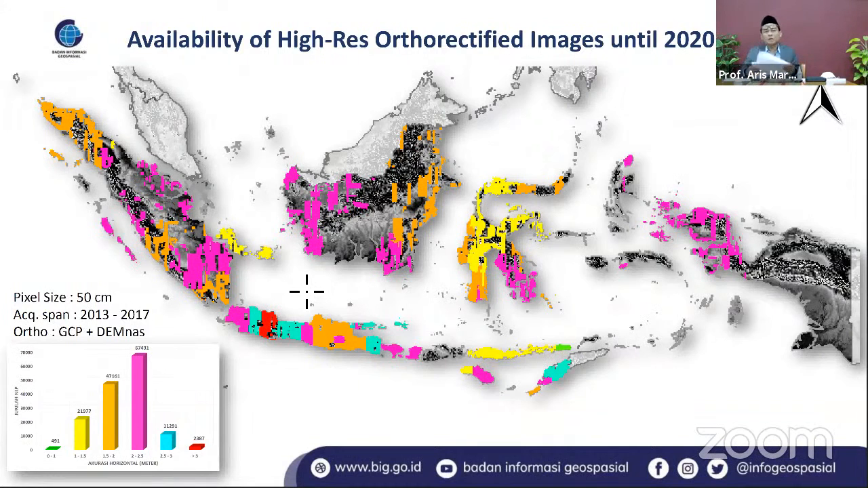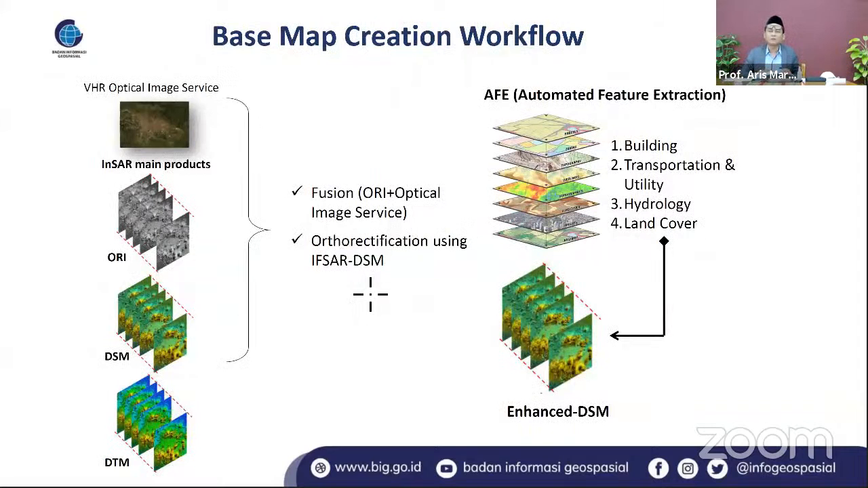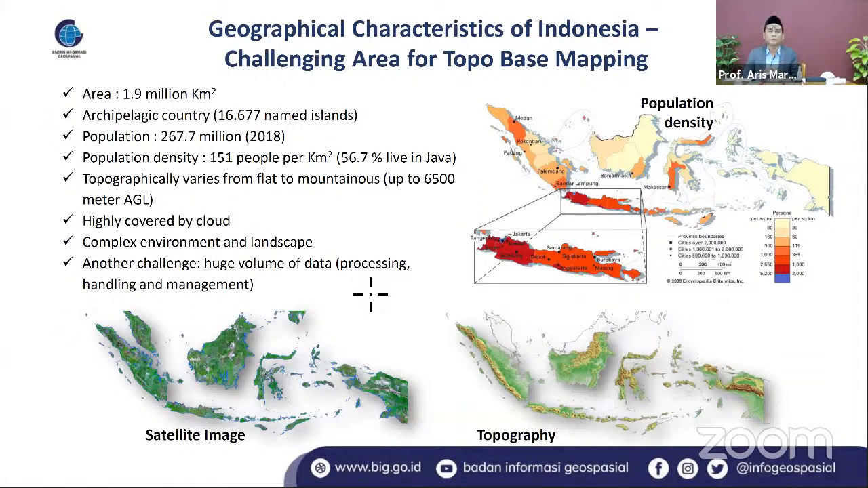Our challenge in the future is to do this mapping as we are aware of Indonesia's conditions. First, the area is very large, I would say 1.9 million square kilometers, and it consists of around 16,600 small islands.